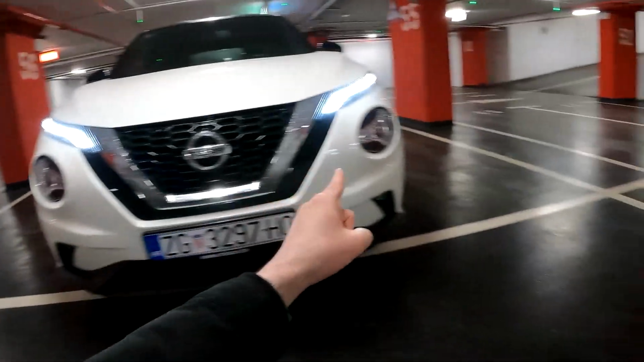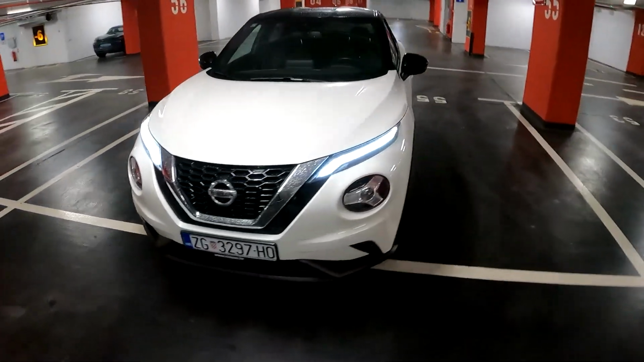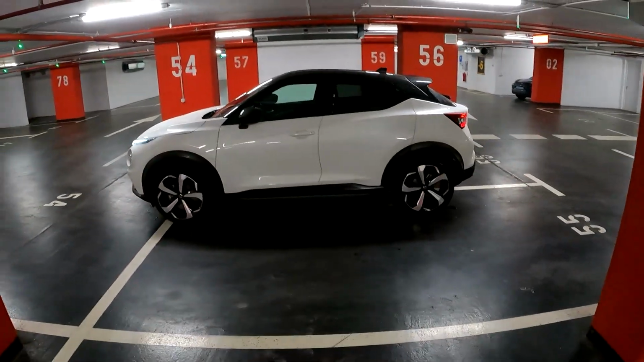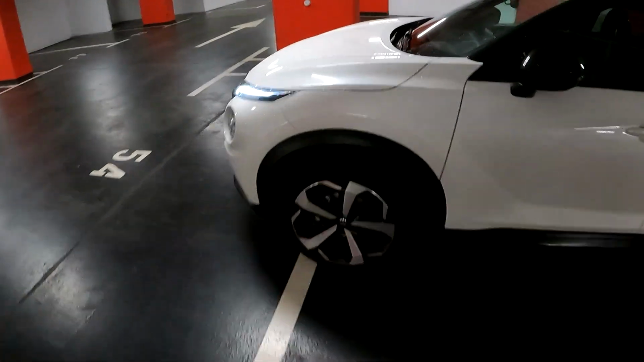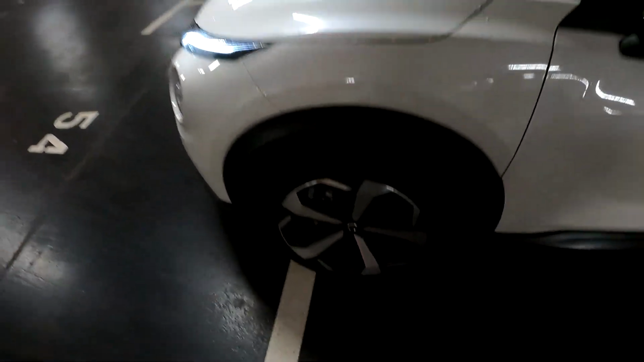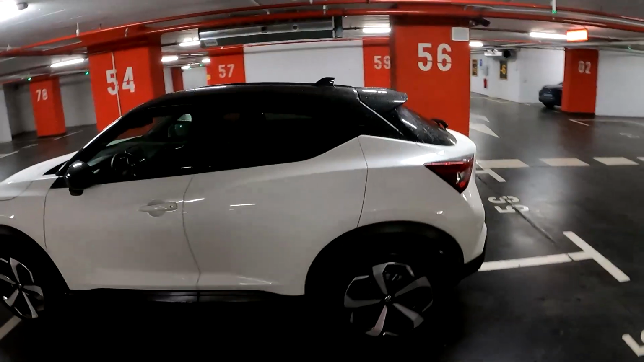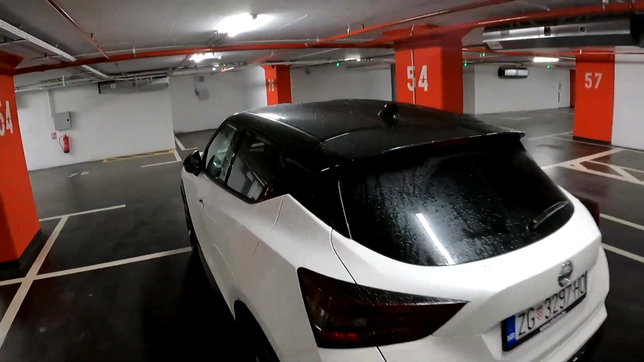The main headlight units are there, LED fog lights, and let me show you the side profile of the car. So 4 meters 21 is the length, 8.5 centimeters longer than its predecessor. We do have beautiful diamond cut wheels, 19-inch, and they really stand out on this car. I think they suit the car very well. We do have the black roof. Speaking about the roof, look at the lines on the roof, very nice indeed.